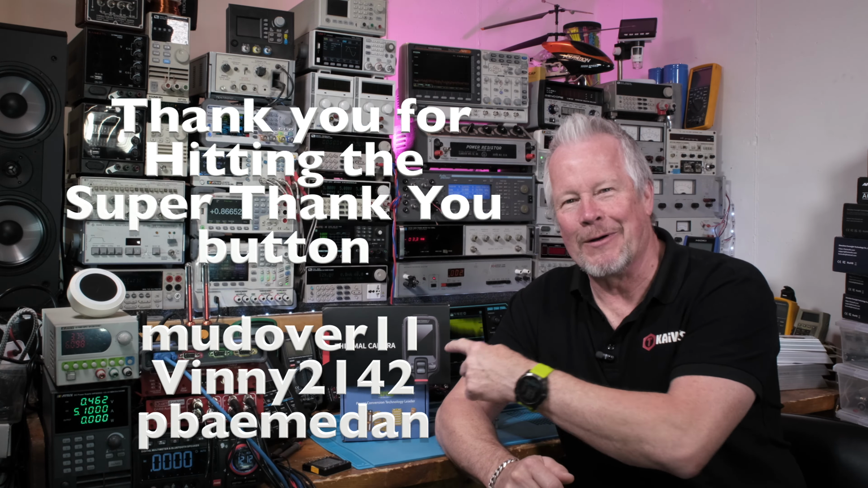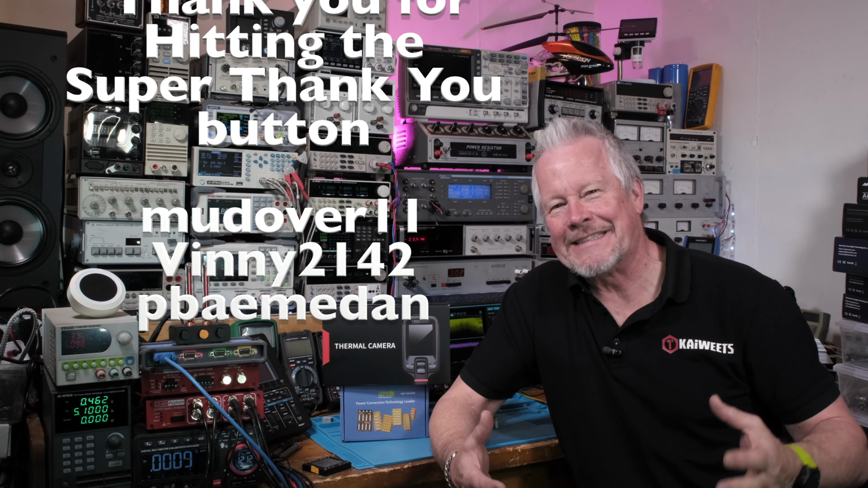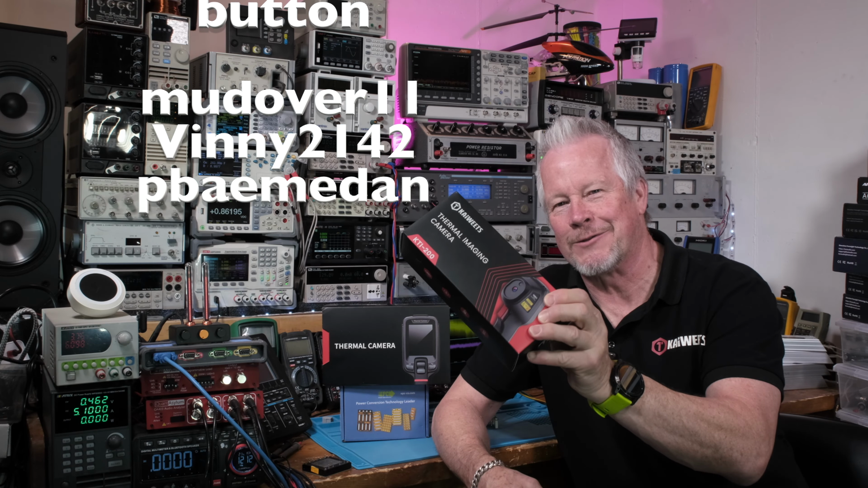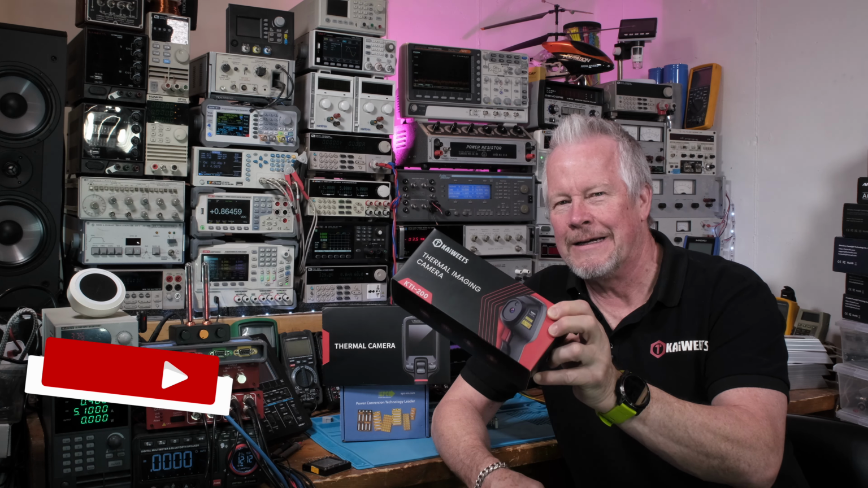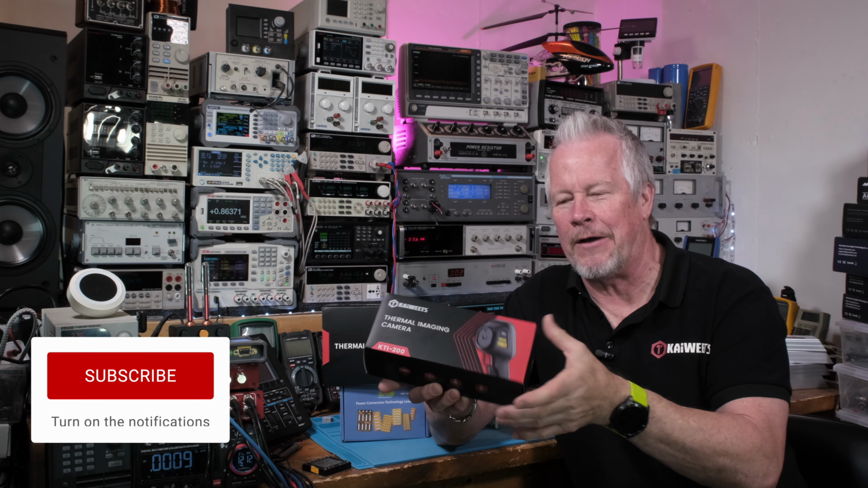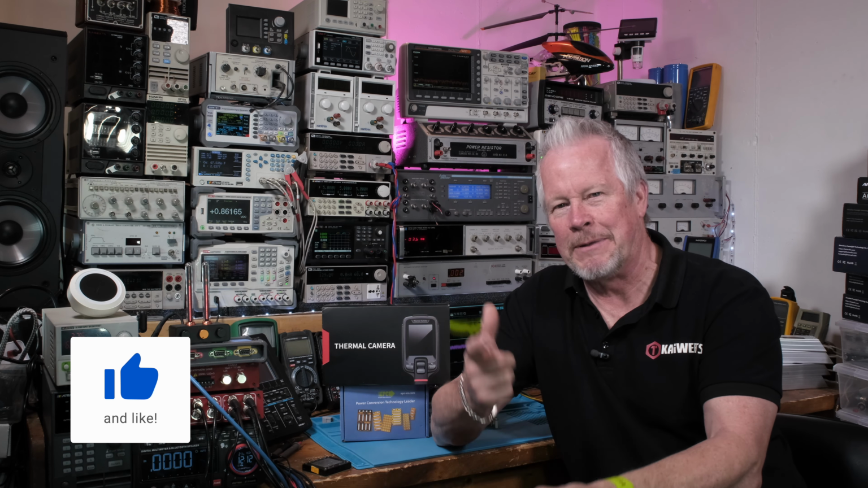Yes, a thermal camera. I just did a video on a thermal camera. It was this one. This one's on sale for, I believe, under 150 bucks, somewhere around there. Nice camera, pistol grip, just like this one. Let's open it up, take a look.